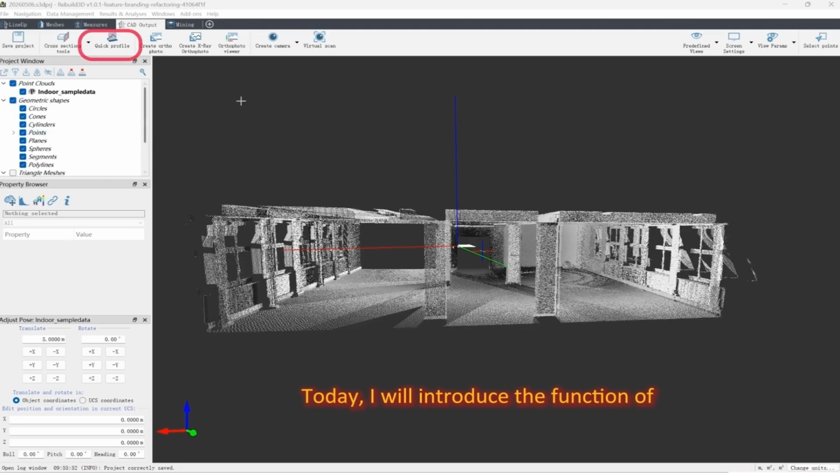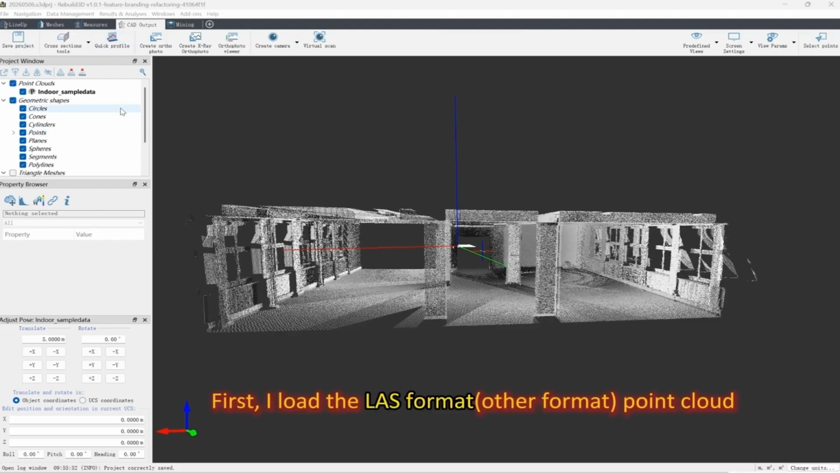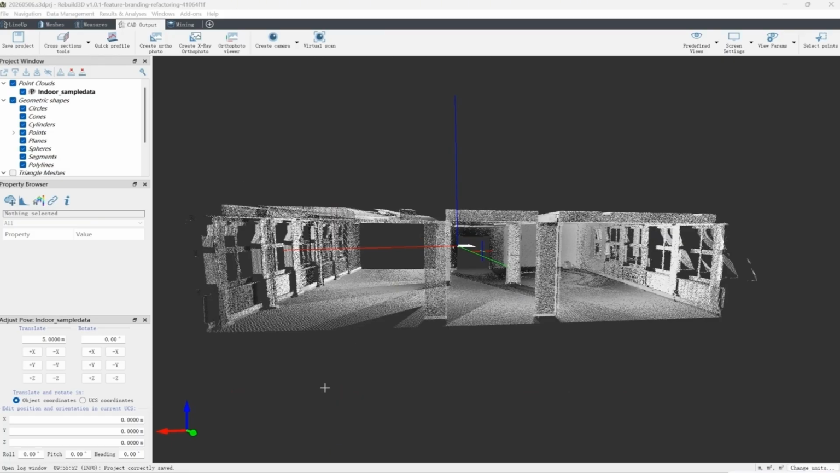Today, I will introduce the function of Quick Profile in Rebuild 3D. First, I load the LAS format Other Formats point cloud.